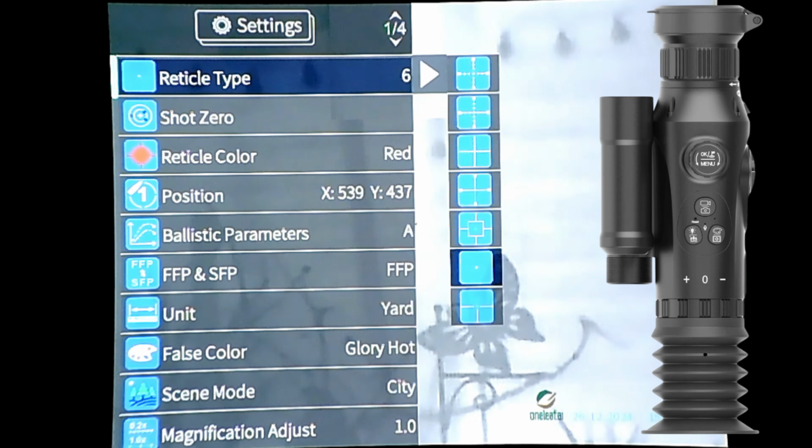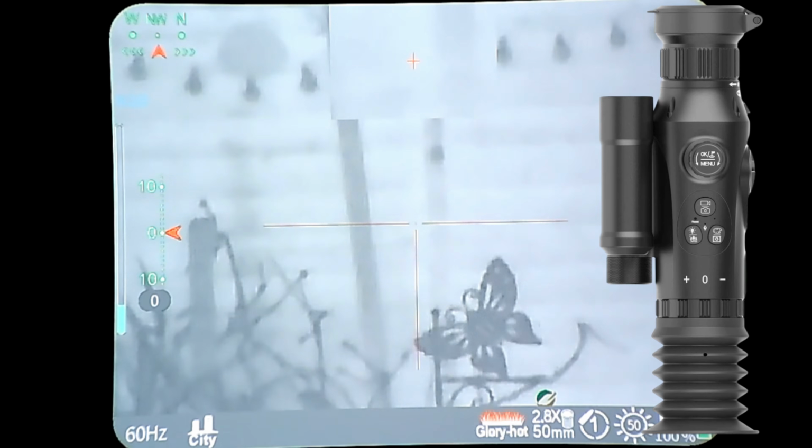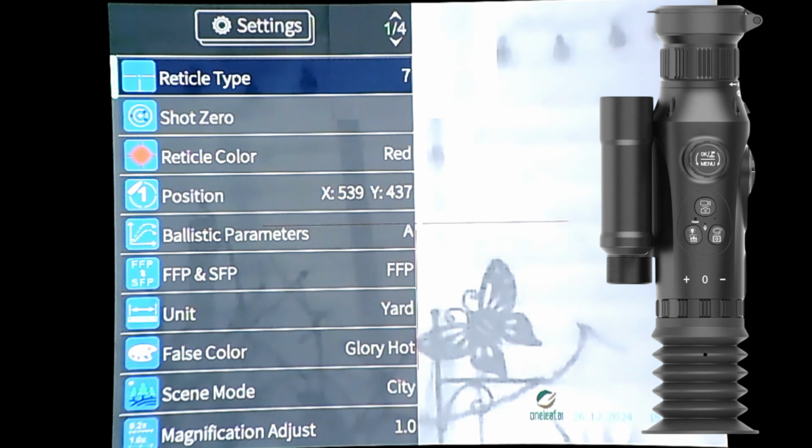Reticle type. Try that one. Long press again, that's reticle 7. You see that a bit better, look. Any trouble I might have with this is just focusing the actual camera itself, so you'll have to bear with me on that. So we'll just go back to the full menu again, press on the top again, long press.